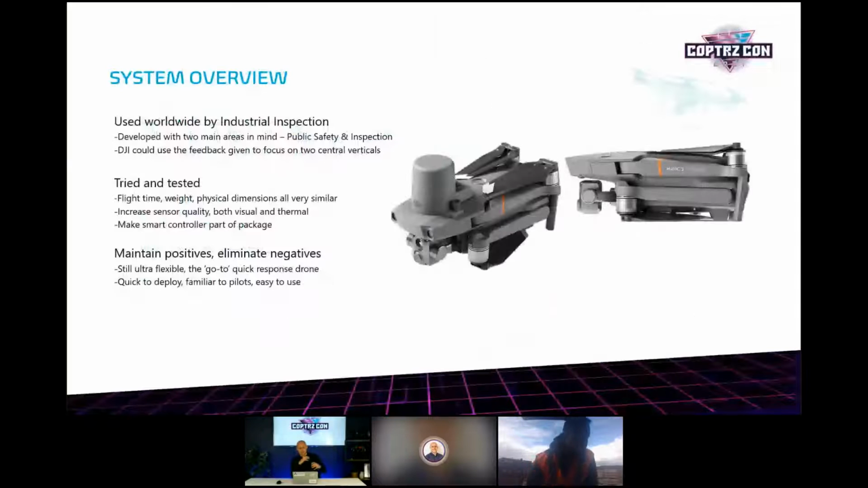In terms of the actual system itself, it also has that RTK enabled ability. The Mavic Enterprise Dual came out with the attachment phase, basically, where you can put a beacon on there, a spotlight, and also a speaker. Really good application for the likes of search and rescue. For inspection, the beacon's got its application. The spotlight obviously has an application in terms of darker inspection, but with the speaker it's a bit of a gimmick.